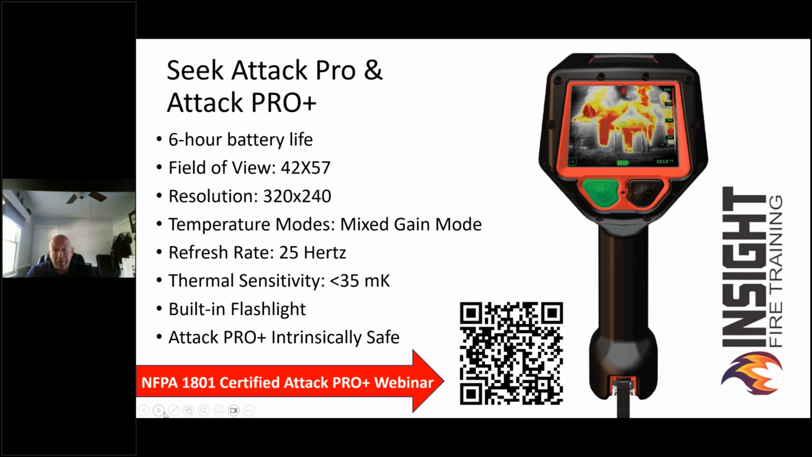That happens a lot. Firefighters don't read the fine print, myself included. Ask my wife about me reading instructions on putting together an IKEA cabinet. You find a very frustrated firefighter with extra parts. So we need to read the instructions. So let's make life easier.